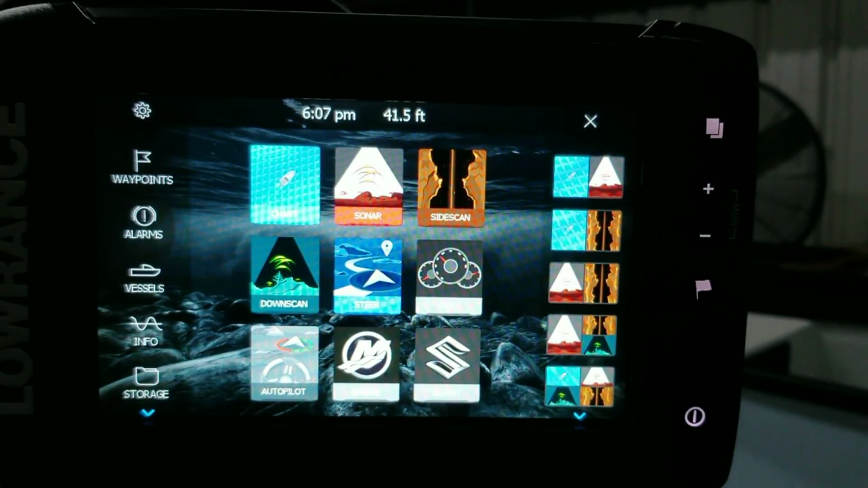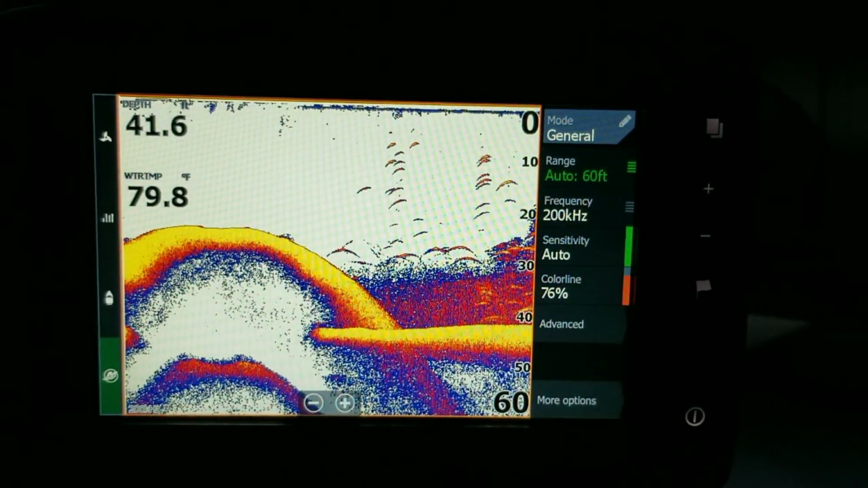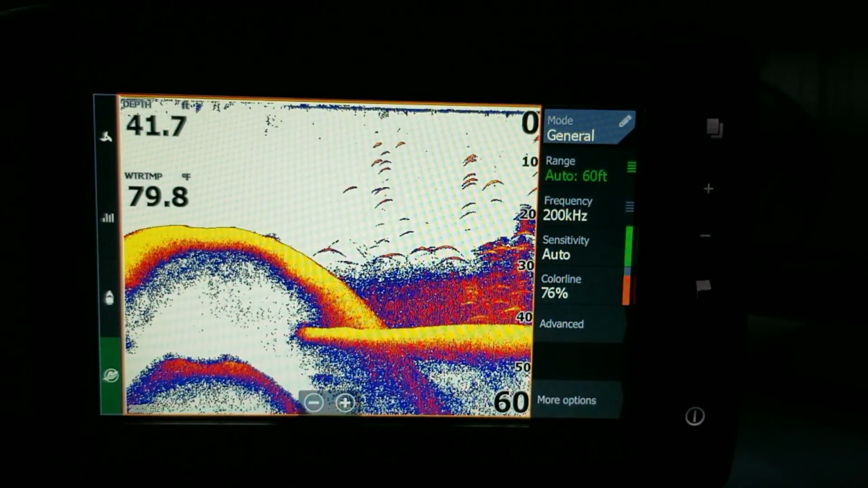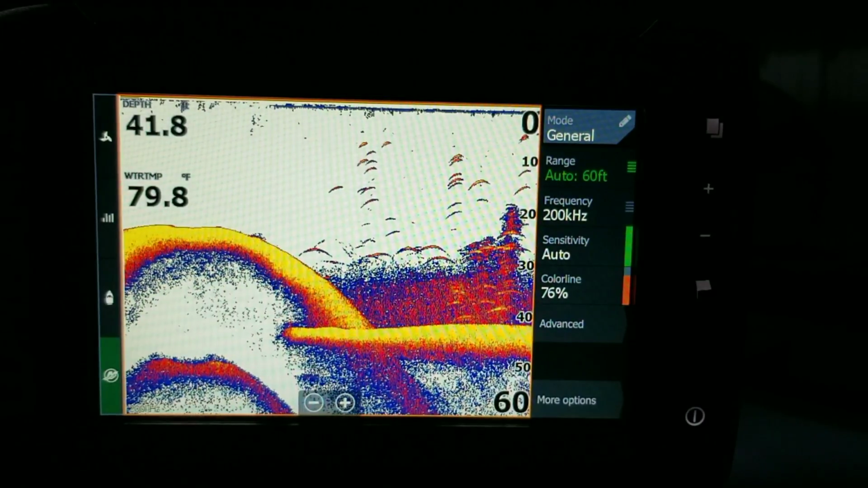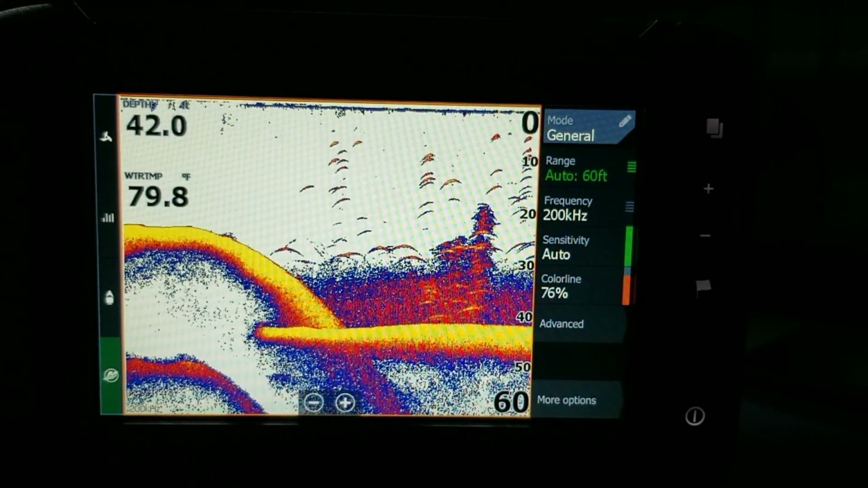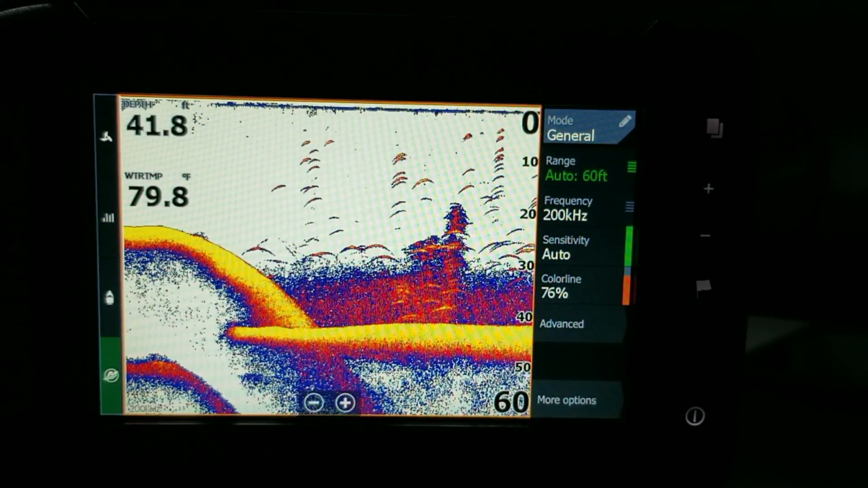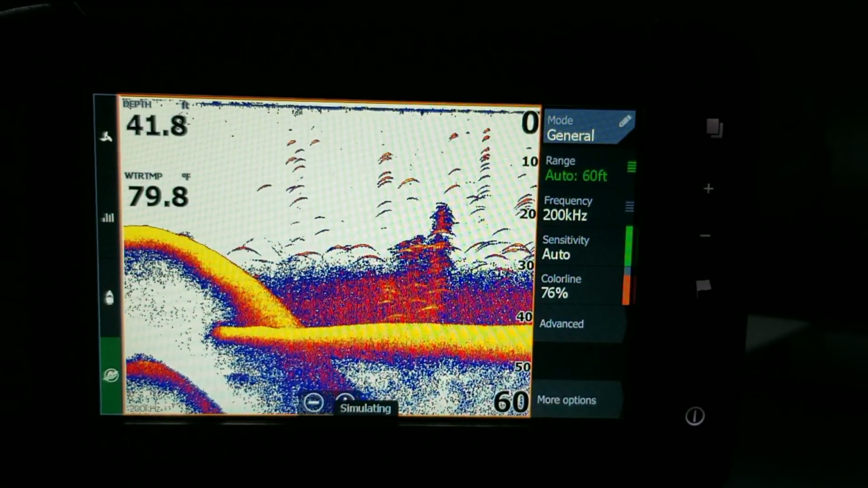All right. Now, let's take a look at sonar. Really basic stuff. It's stuff we're used to using. Mode is in general. Kilohertz, 200 kilohertz. Just remember, the deeper you're fishing, the lower you want the frequency. So, sensitivity is set to auto. What that tries to do is filter out disturbances in the water.